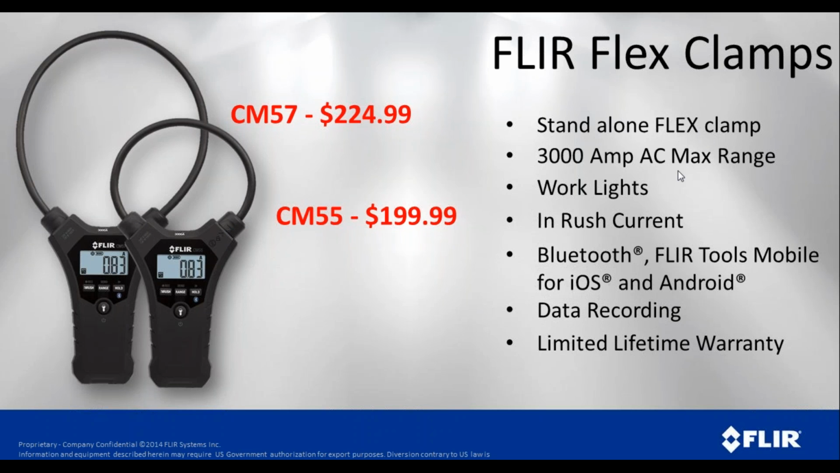Standalone flex clamp, 3,000 amps, has work lights. These are great if you want to measure inrush current. And inrush current is when you start up equipment and you want to see what happens. That current makes a big jump to start up with and then settles down. We can measure that. And of course, it has Bluetooth capability, so we can sync these up with our smartphones and our tablets. We also have the ability to do data recording, and these flex clamps do have the limited lifetime warranty.